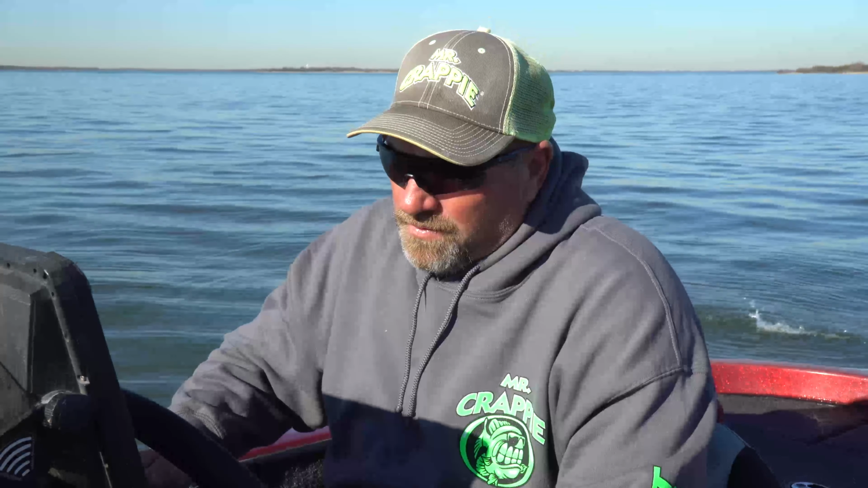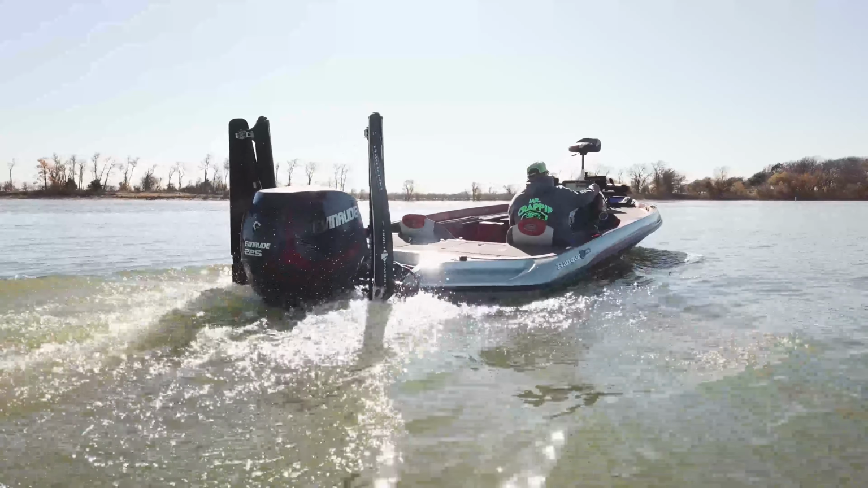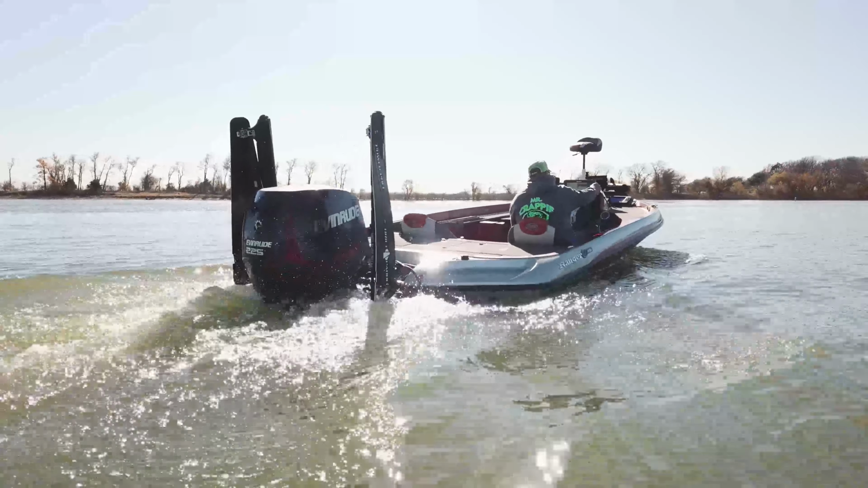We're gonna pull up on this hump here, and I'm gonna show you on this graph what we're looking at first as we get up here. You can see I ran a guide trip out here this morning, so you're gonna see my trail. If you look on my map here, there's a hump right here. And I've got some waypoints. I've got a bunch of stuff marked on it. I'm gonna get up here to it.